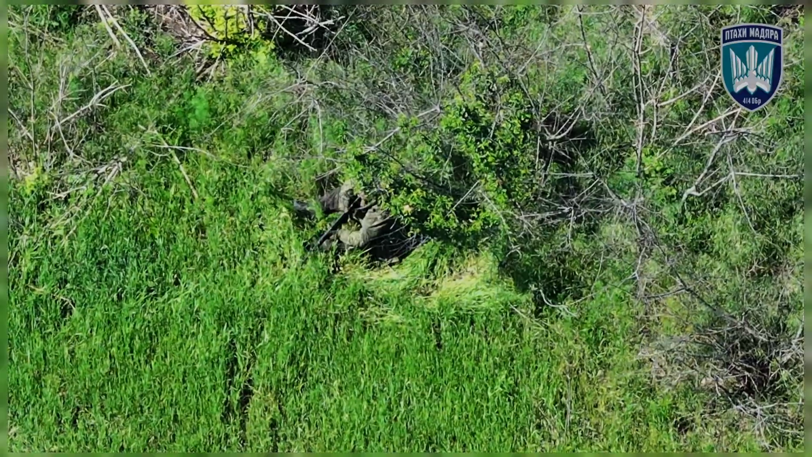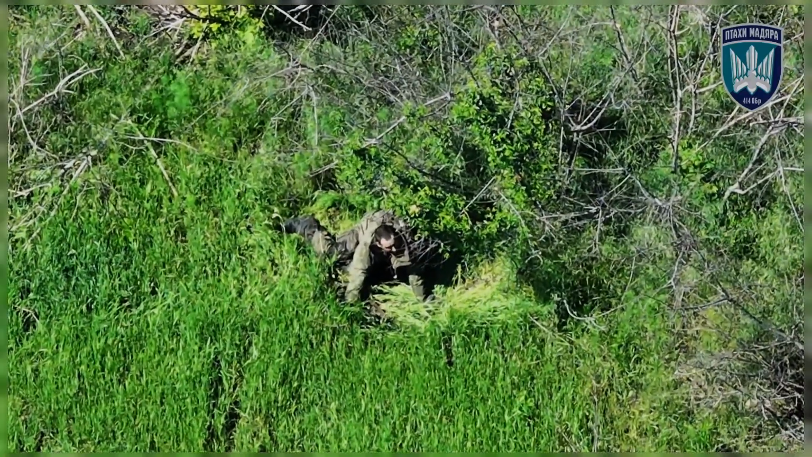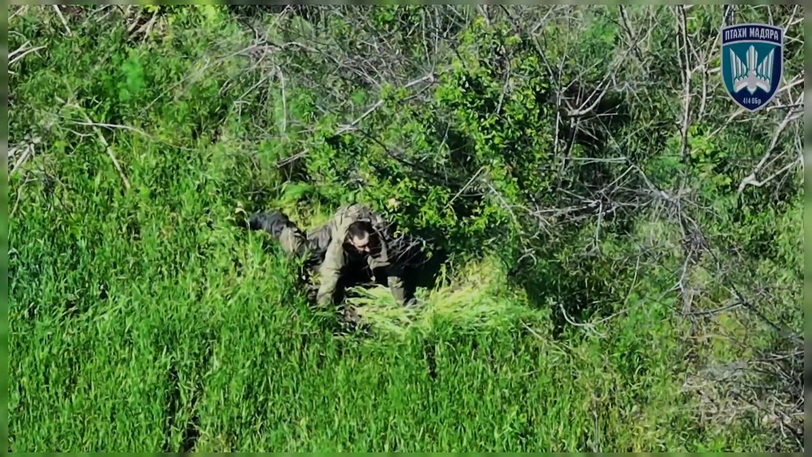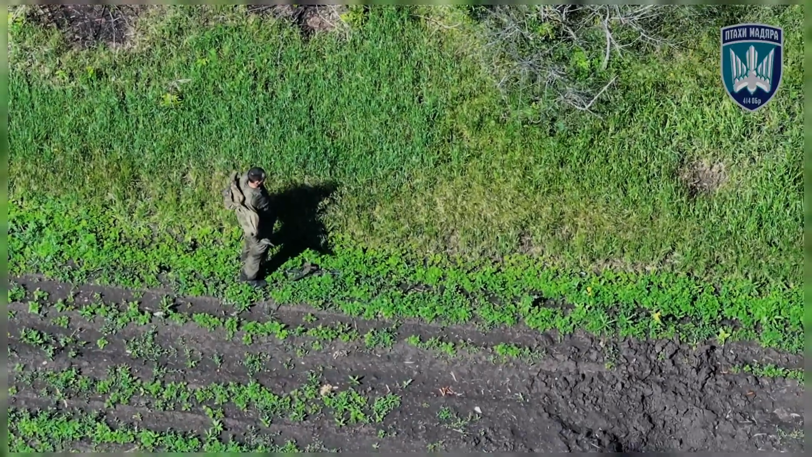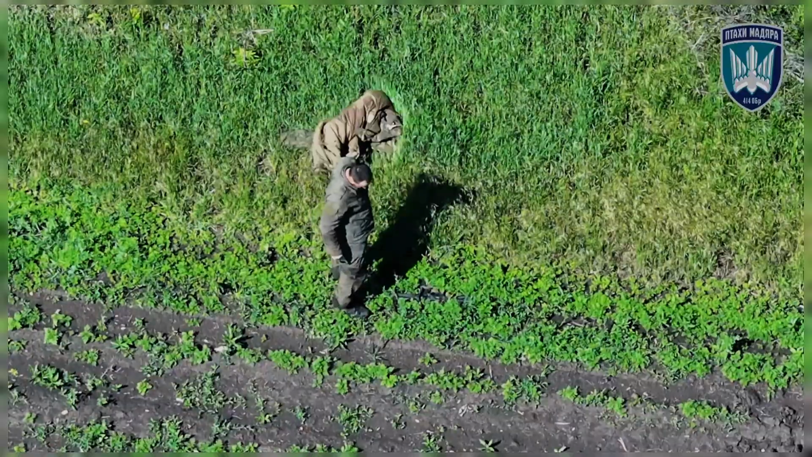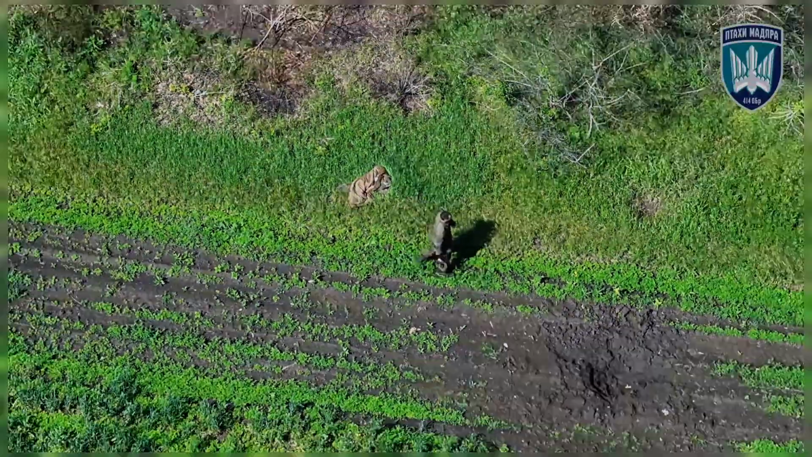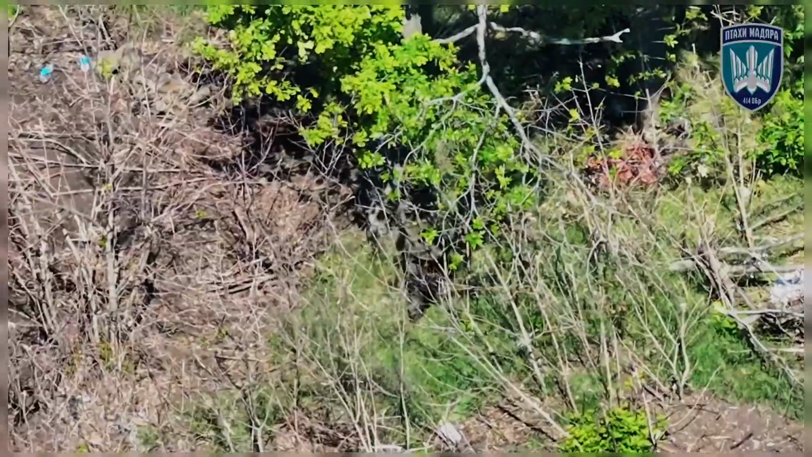Under the harsh afternoon sun, a Russian soldier crouches beneath a small bush, his rifle gripped tightly, scanning the field ahead for movement. The air is still, heat waves shimmering across the terrain. Moments later, he steps out, removes his heavy jacket, and drops to his knees, too exhausted to keep going. After catching his breath, he spots a tall tree nearby and slowly walks toward it, searching for shade.